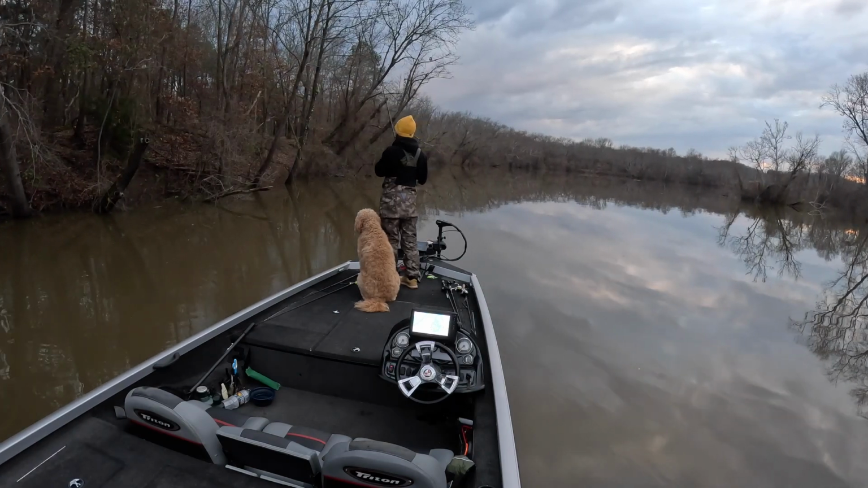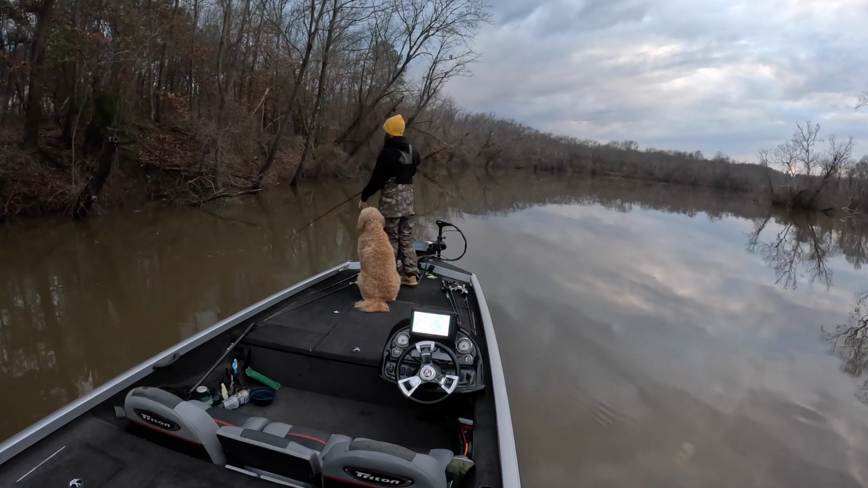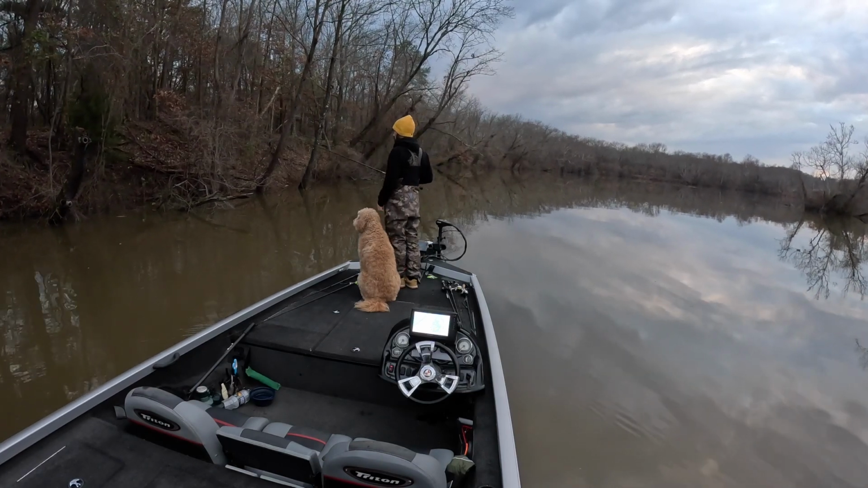Fish live in these types of places in the winter. It's not like I'm not fishing where they're supposed to be. It's not like I'm using the wrong stuff.